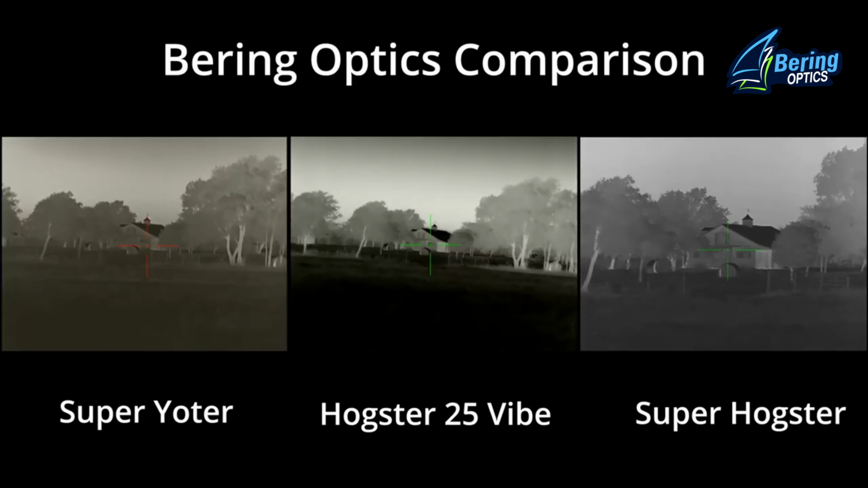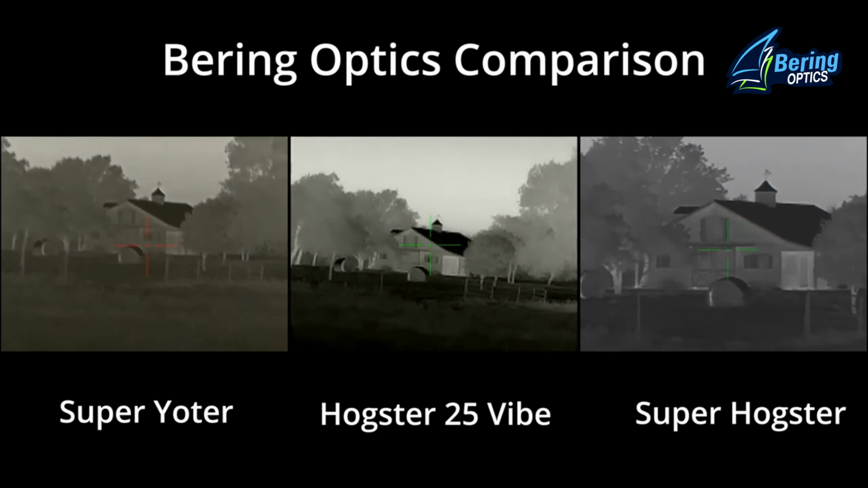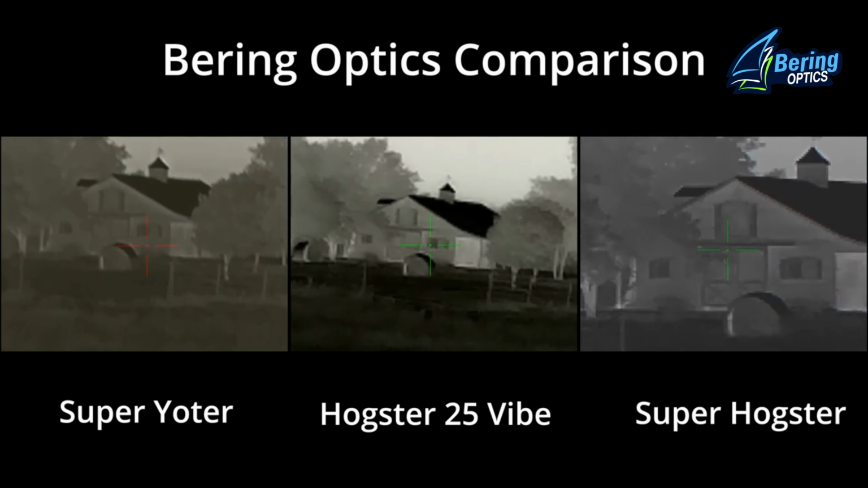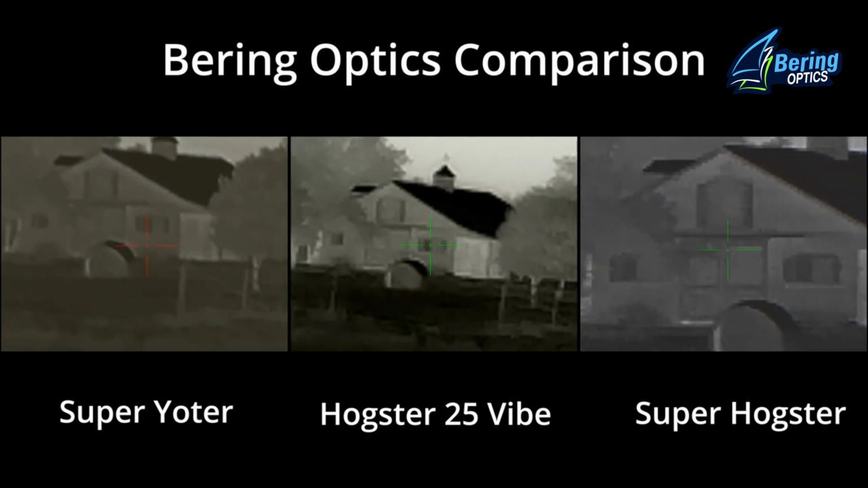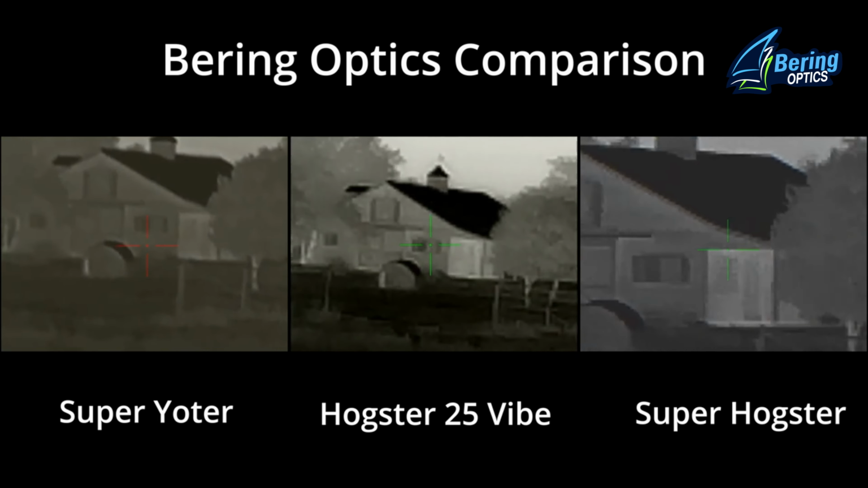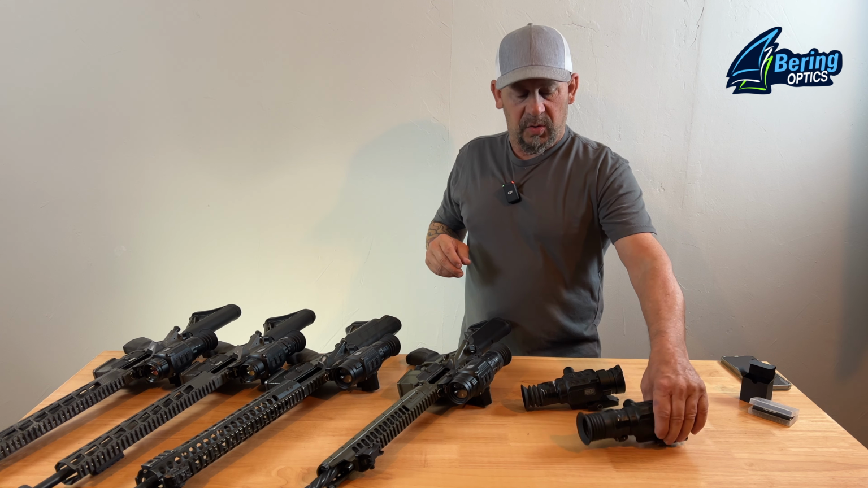The clarity is great. The operating system on it is fantastic. If I get into conditions where all of a sudden we pull down into a low bottom and we've got some haze and some fog going on, I can jump into the menu and real quick clean it up if I need to. So I'm going to go over the operating system just real quick for you.